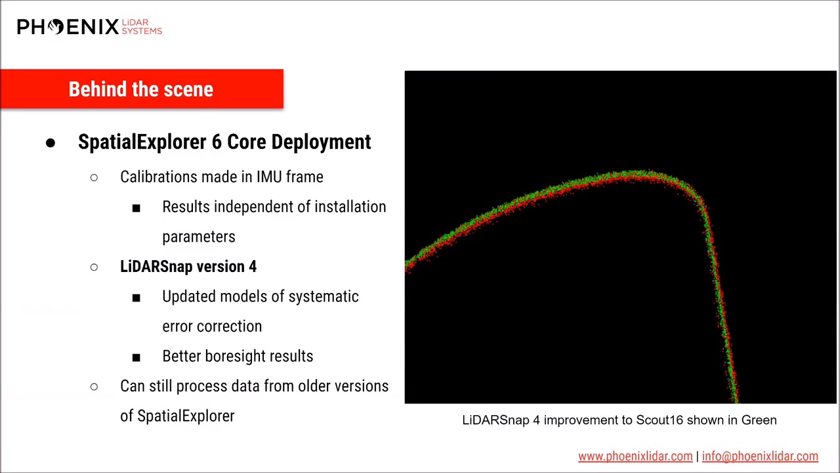Another huge upgrade is the new version of LiDARSnap. LiDARSnap version 4 is definitely one of the key components of the new Spatial Explorer core. In it, we've added newly developed methods of modeling the systematic errors and correcting for them, which can yield significantly better foresight calibrations for some scanners.